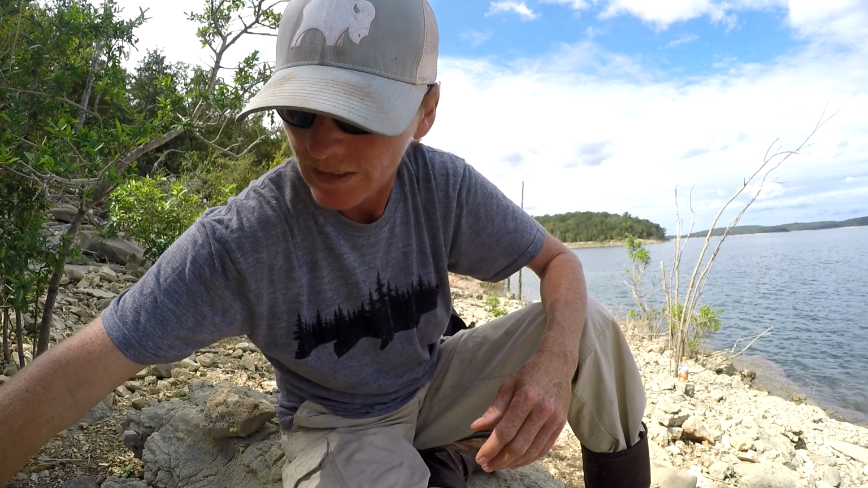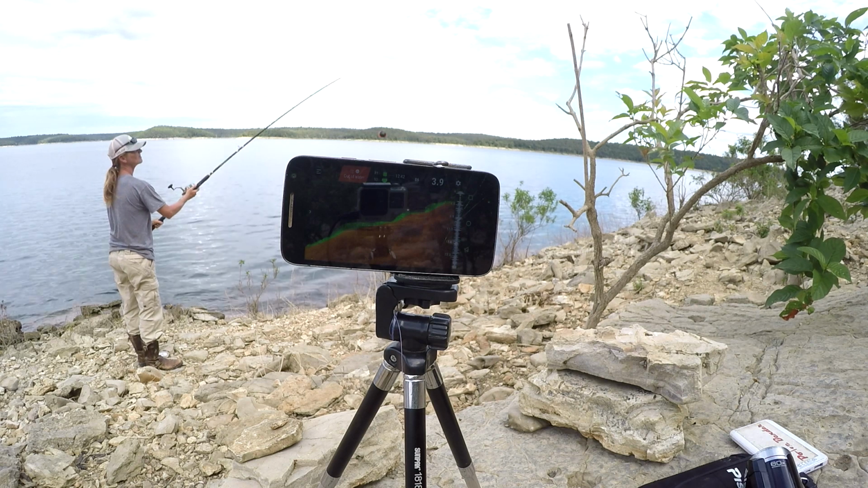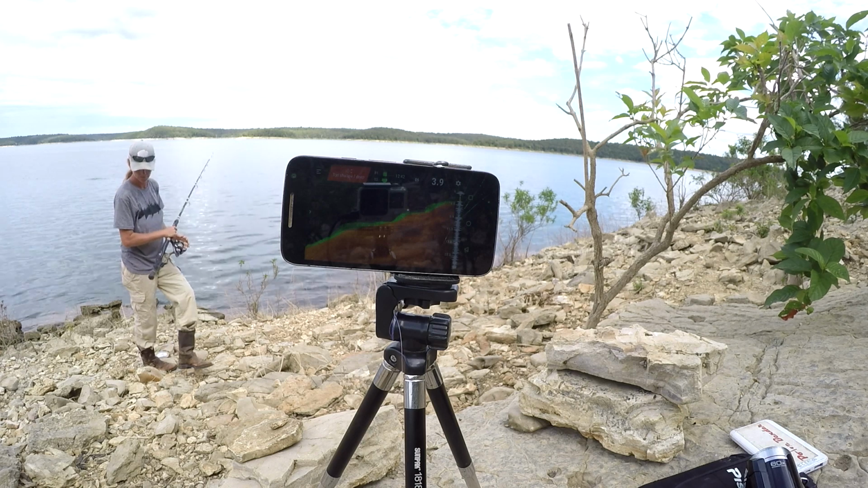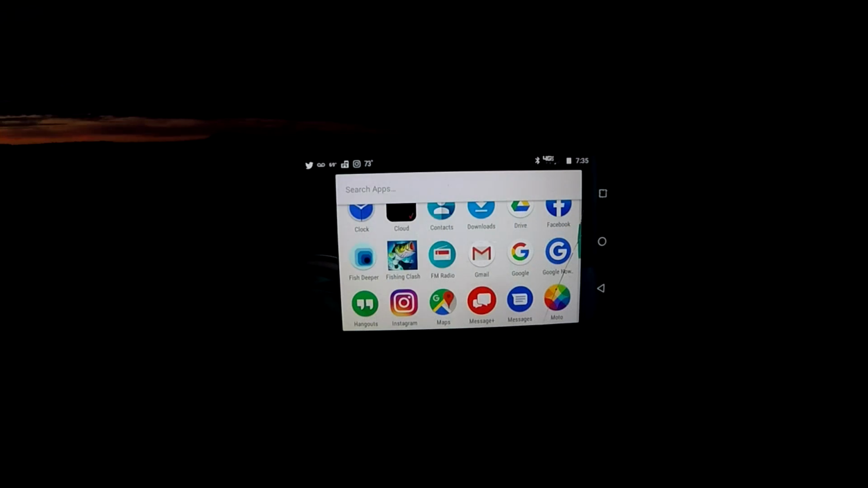Alright, let me get this hooked up. Hopefully you guys can see the screen, and I'll show you what it looks like. Okay, so hopefully we're shooting this for the final time. We're going to do it in the dark now and see how this turns out. So the Deeper app works with both Android and Apple. You just go to the Play Store and download the app. And this is the icon right here, Fish Deeper.